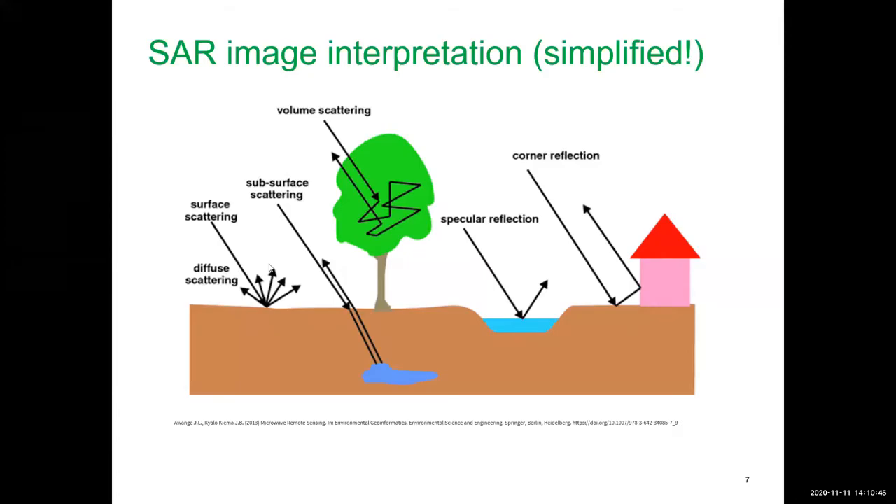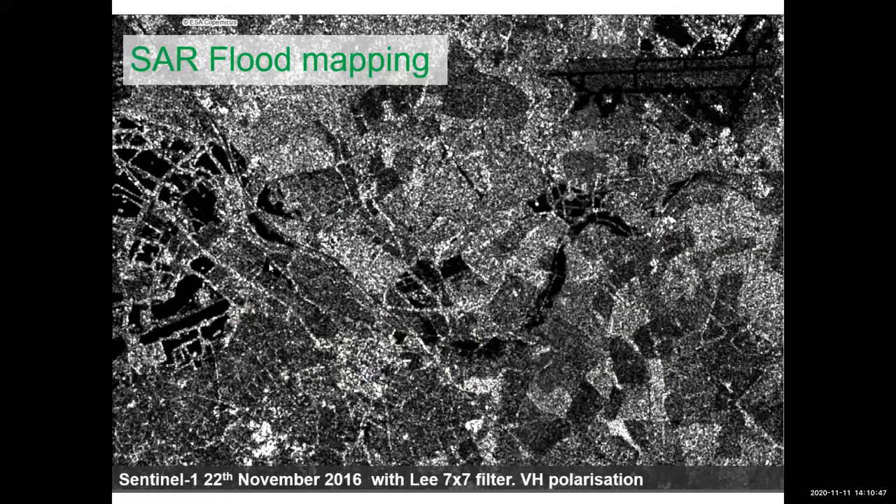So it tends to be that dark pixels are very effectively shiny surfaces in relation to the pixel of the imagery, which is in this case around about 10 meters. And the bright pixels tend to be not water.